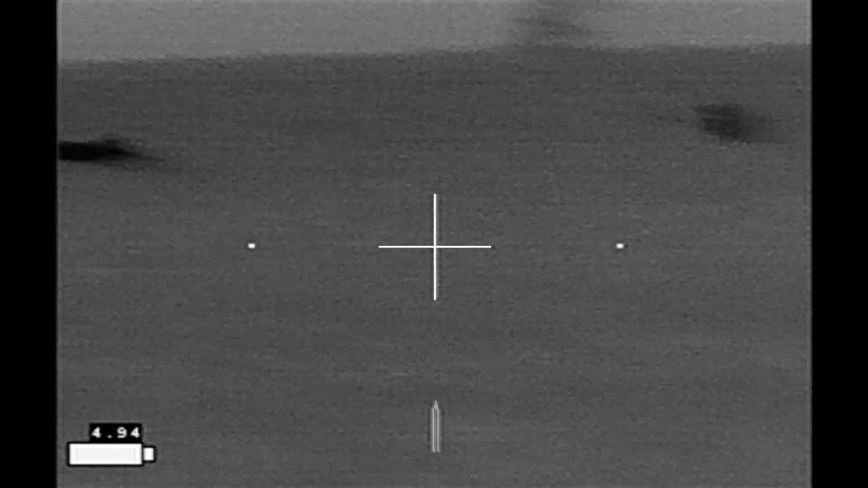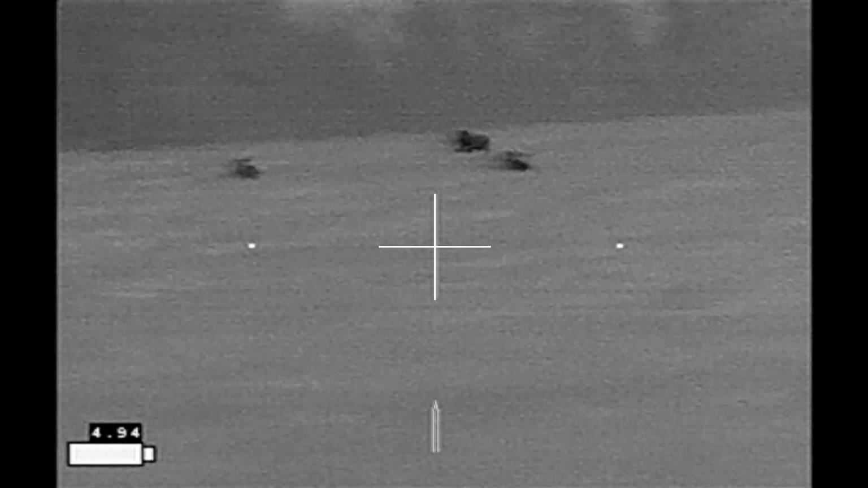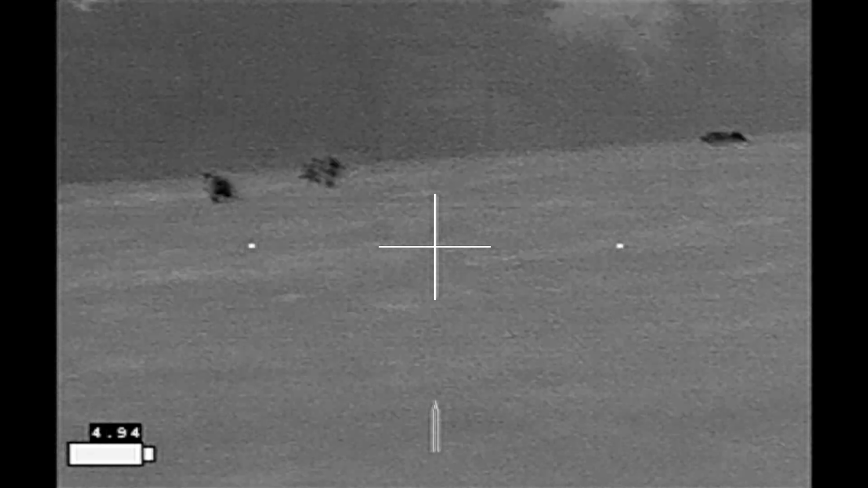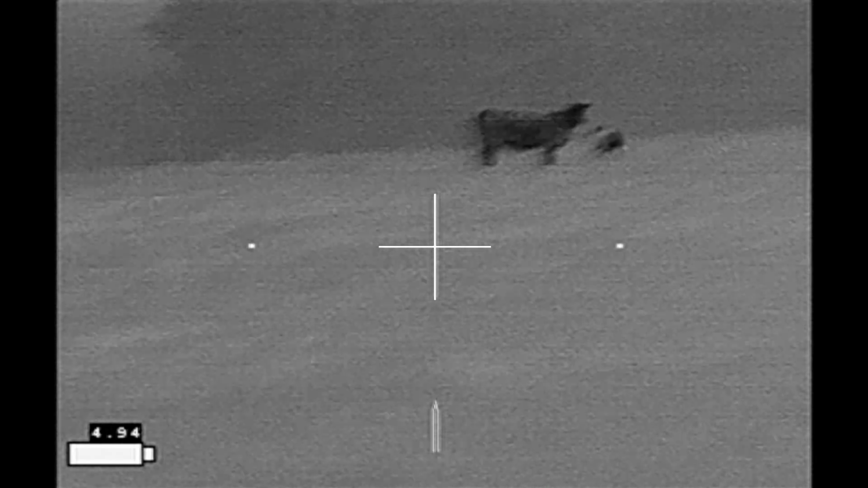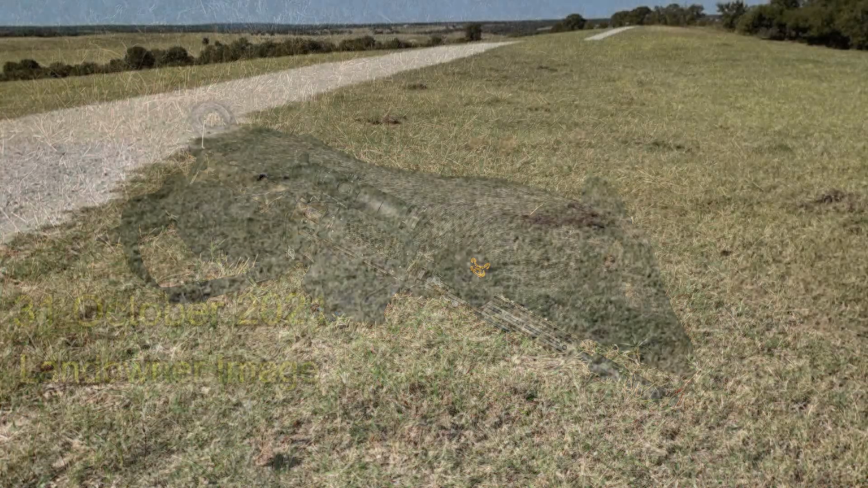It goes down, I pan over to look for the other hogs. And what I thought was 3 or 4 hogs turns out to be 10 or 12 that were mixed up with the cattle. And they're going through the fence onto the next property. And so I don't have any shots at this point. This one turned out to be a 115-pound boar, and it did it for my night.